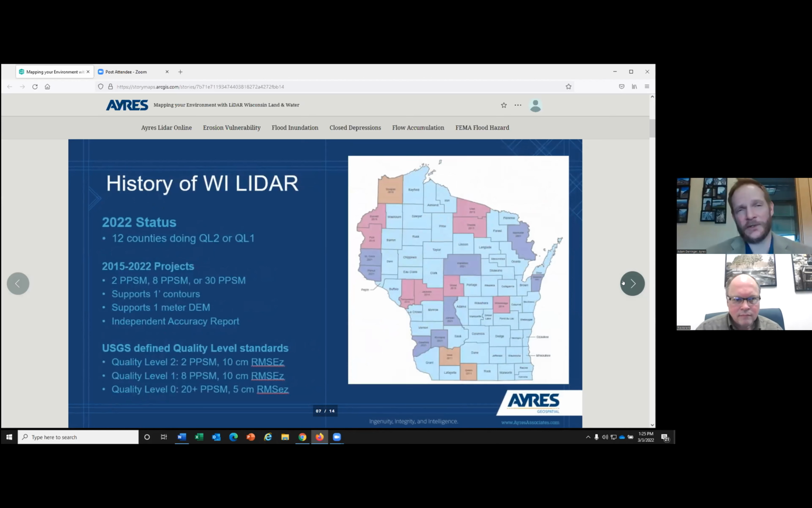So here in 2022, we just got our LiDAR grant approved for the 2022 flights. And what that means, all the counties you see in blue on your screen right here have what we call a quality level 2. So there's this minimum base specification for LiDAR data. This is a higher standard than what existed in Wisconsin in the past. But it meets FEMA standards, meets USGS standards, meets Army Corps standards. So it's utilized by everybody in the federal as well as the state. Everybody will utilize this data for their programs.